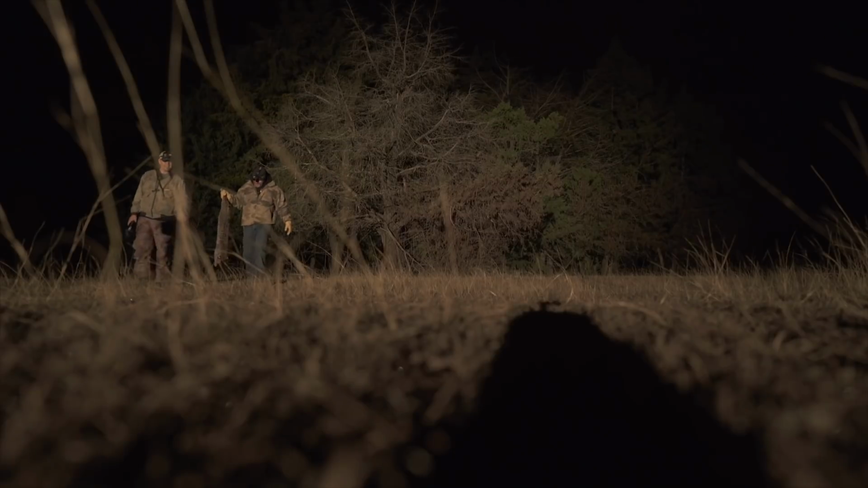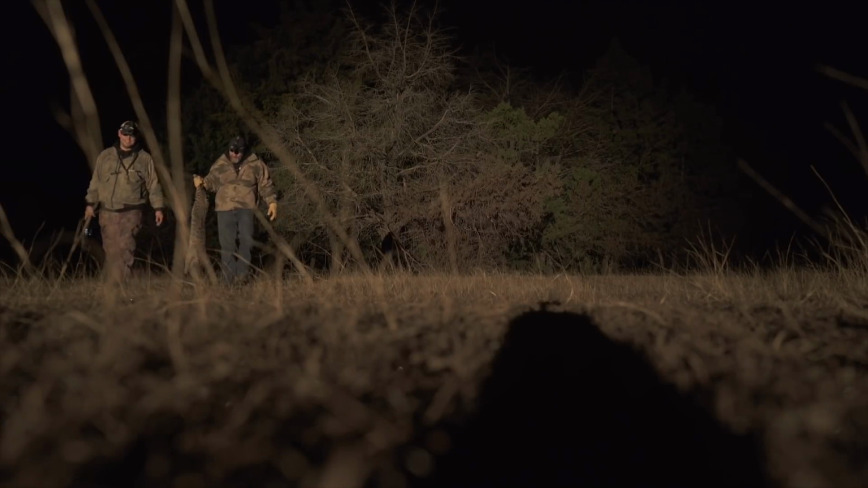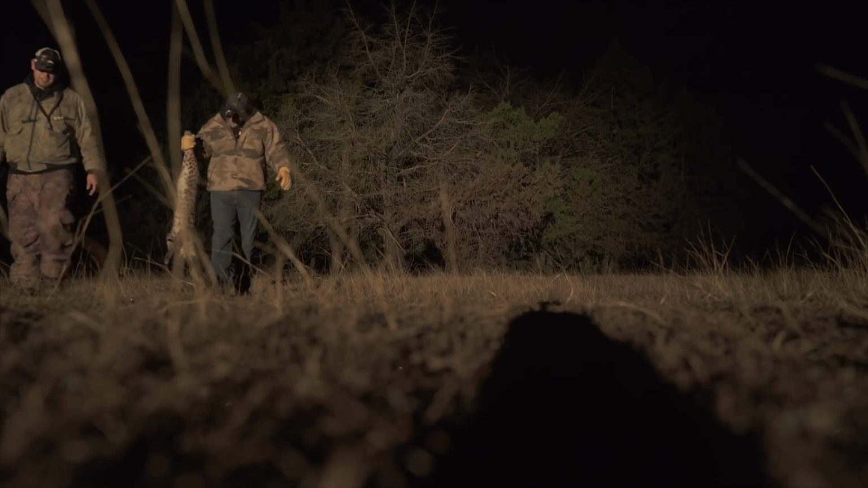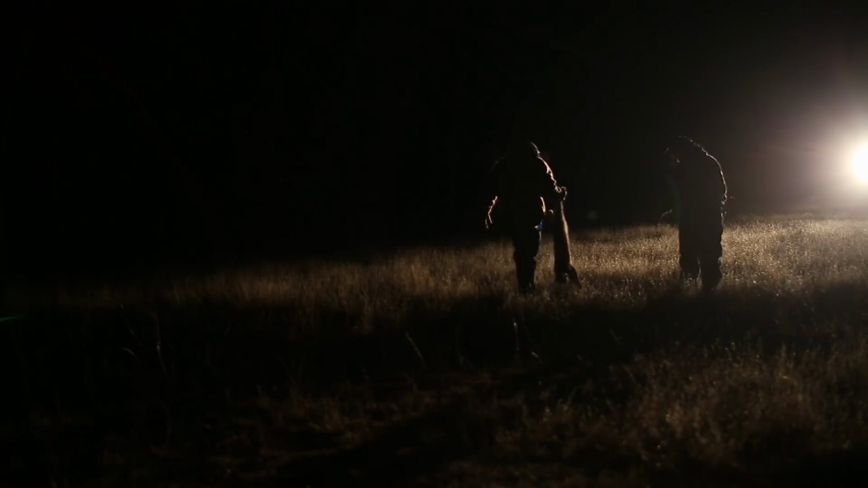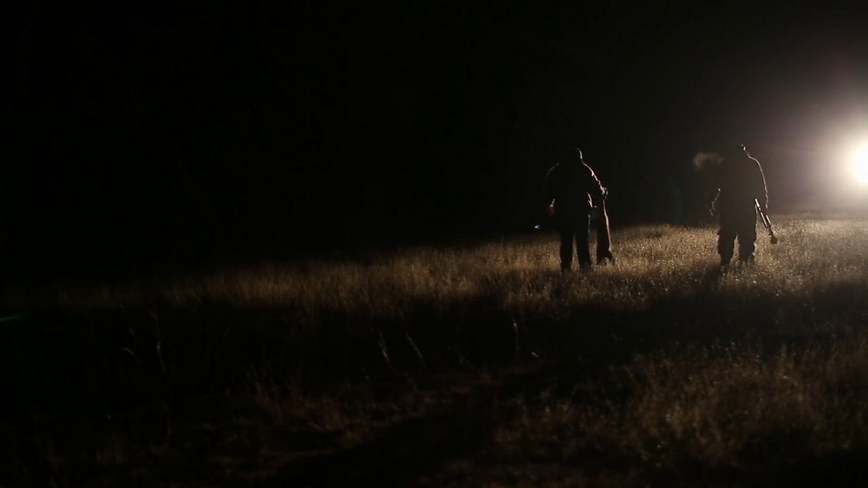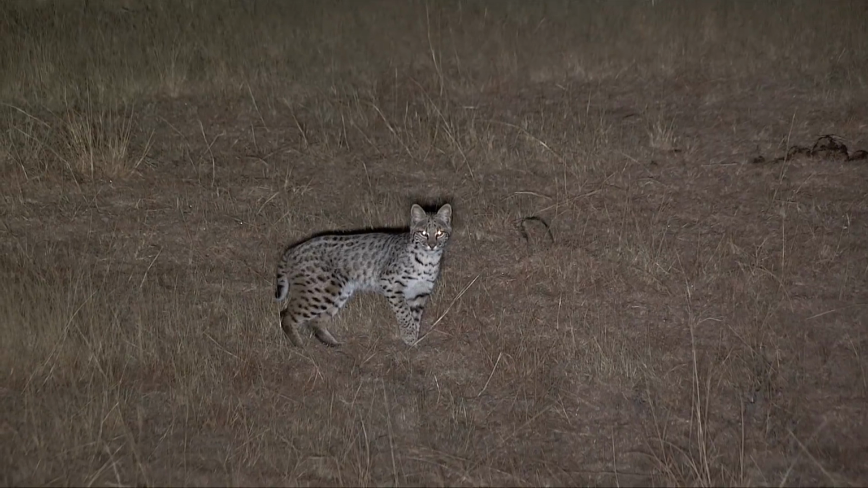But when you're as good of a shot as I know Matt is, tracking a high percentage of animals at night is avoidable with the right caliber and round combination. It's gorgeous. Look how dark he is on the back. That's a good cat, man. That's what it's all about right there. That is. Tough to beat. It had me scared, though, the way he walked off.